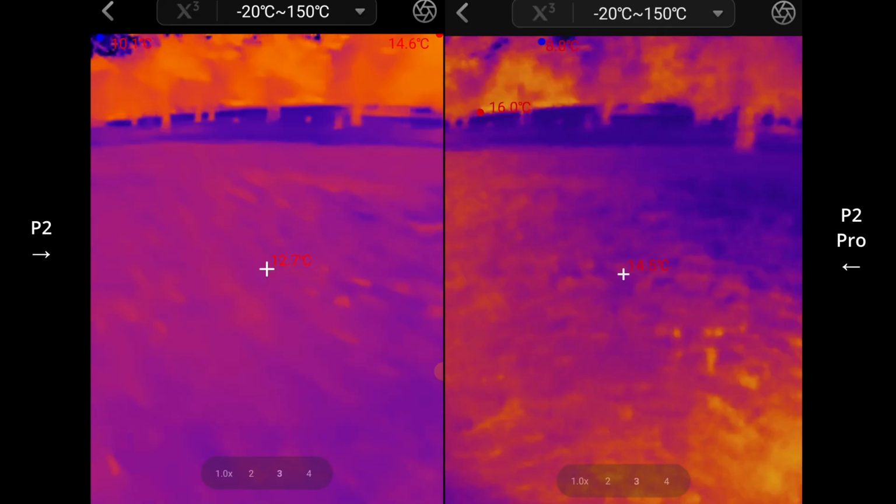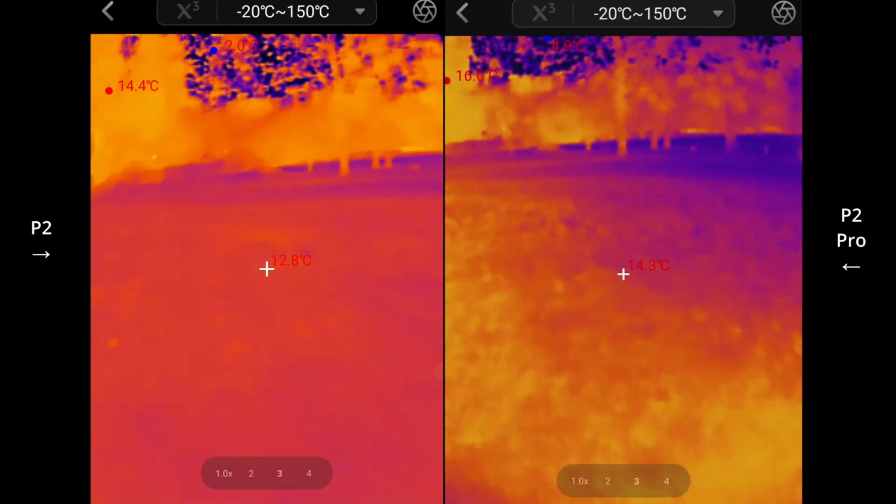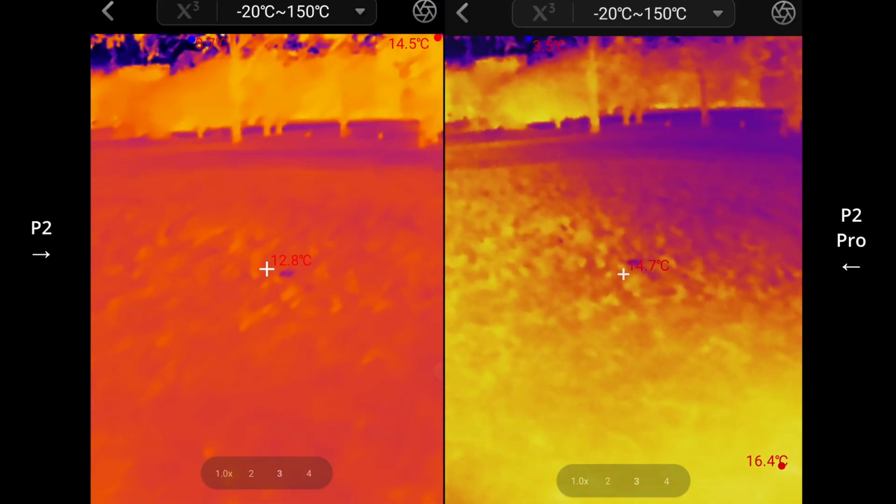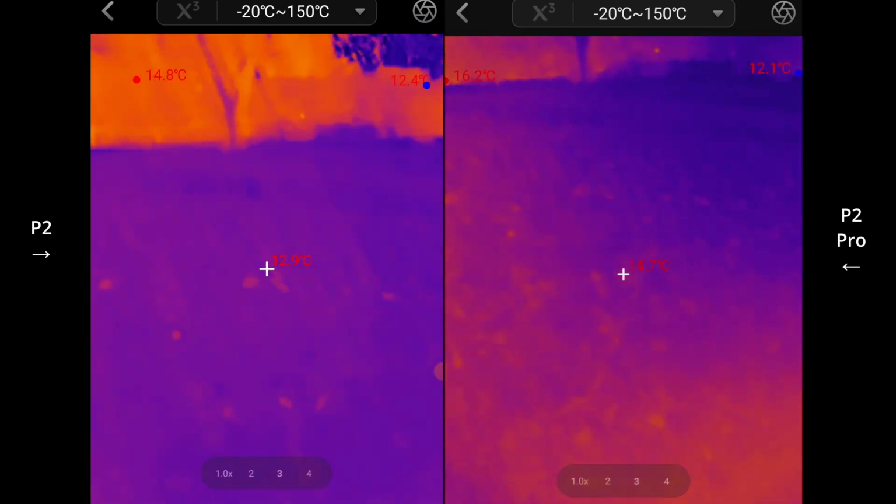And the blue dot going around is tracking the coolest area, and the little crosshair in the middle, wherever you place that, it measures the temperature. So yep.